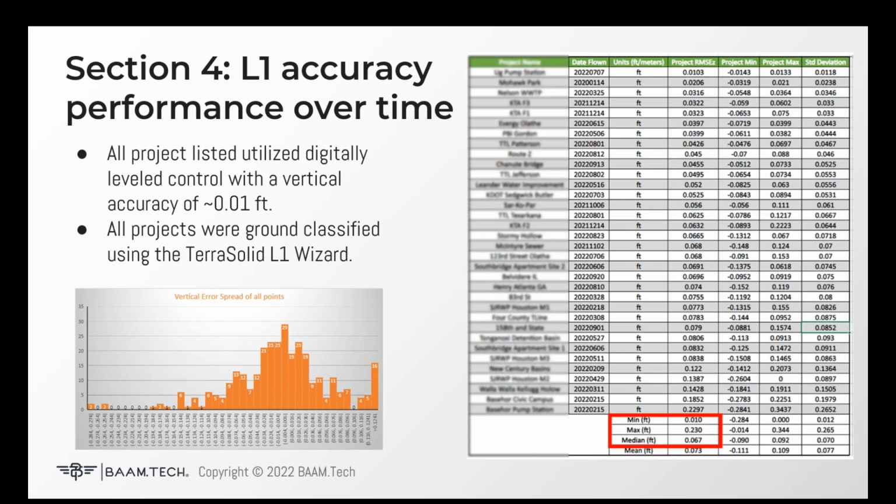But you can see two different representations of those accuracies over time. The one on the left, the vertical error spread of all points, is a consolidation of all those projects. And you can see it has a somewhat Gaussian shape to that. The large majority of those points are hitting quite well. If we look at the table on the right, you can see a breakdown of each of those individual projects with the digitally leveled control.